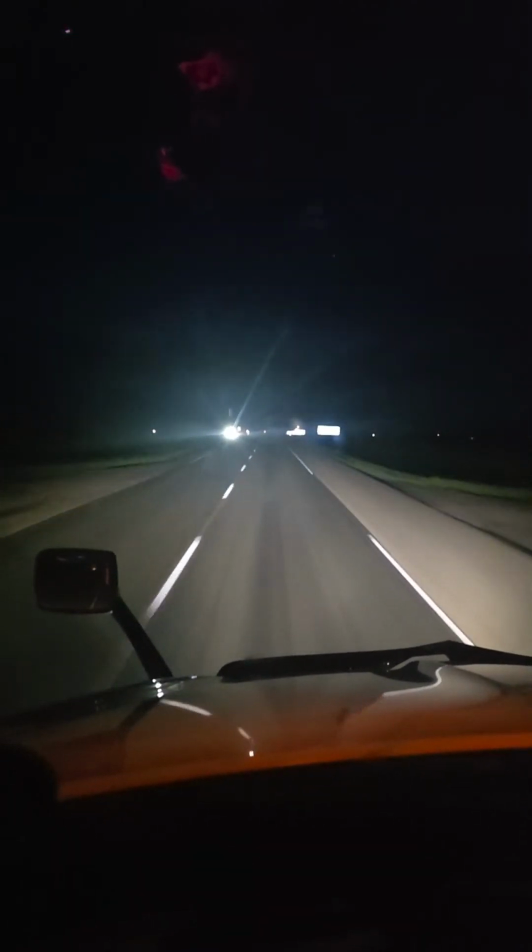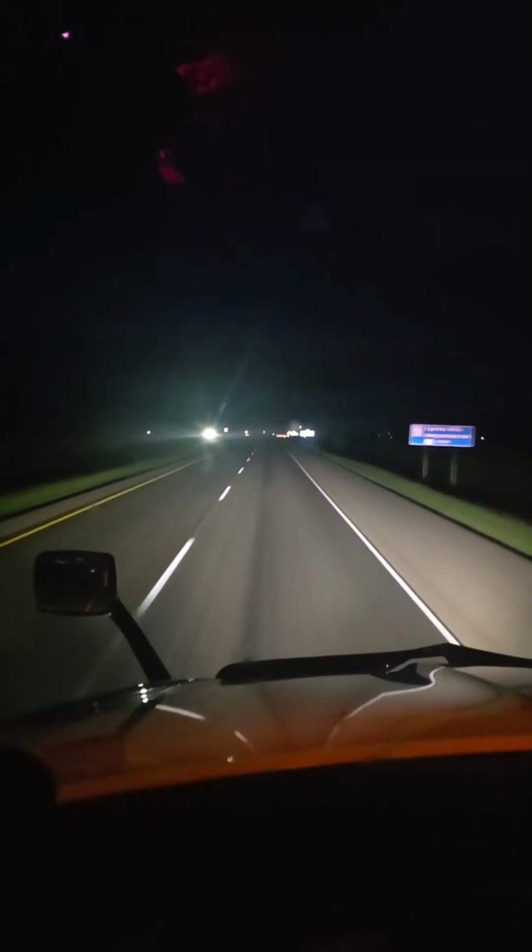This part of the highway over here, this highway was very bad.